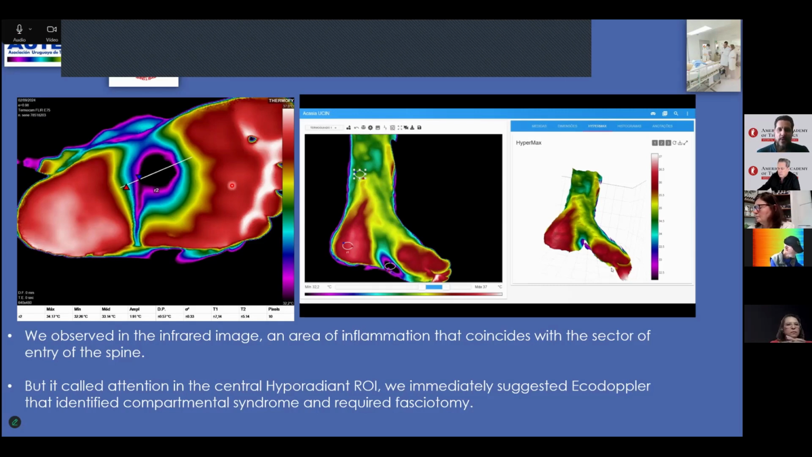Next case, 1 month, surgery, severe intraventricular communications. Here's a baby. At 48 hours, he presented fever. After surgery, we monitored with infrared images at point of care, and we observed very low temperature here. This is the optics image, and the first impression is okay. But here, the fever.